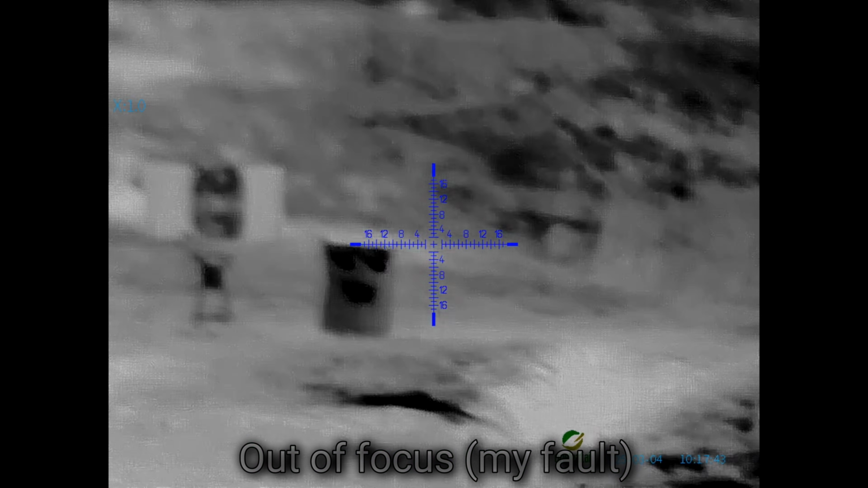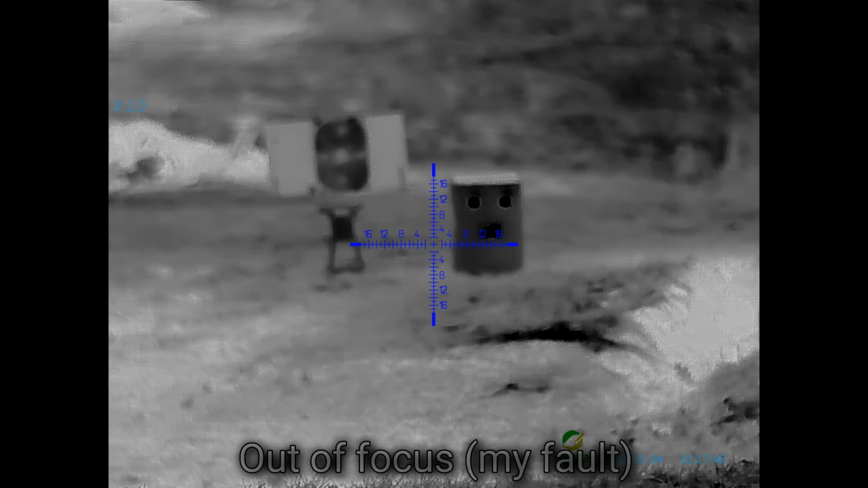There goes a freaking hawk. Where'd he go? Around there. I got someone pulling in here too.